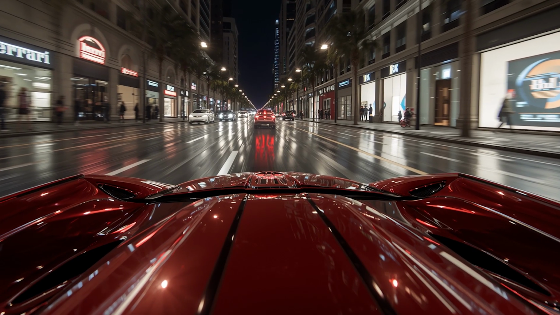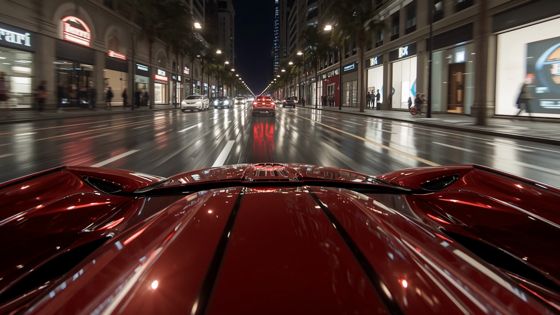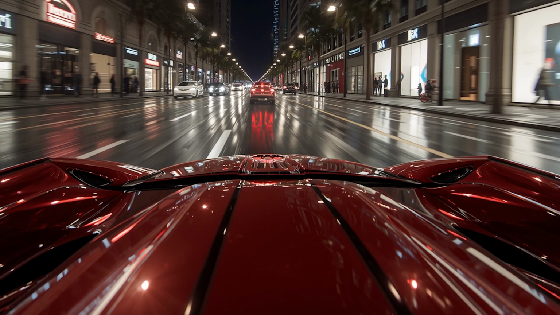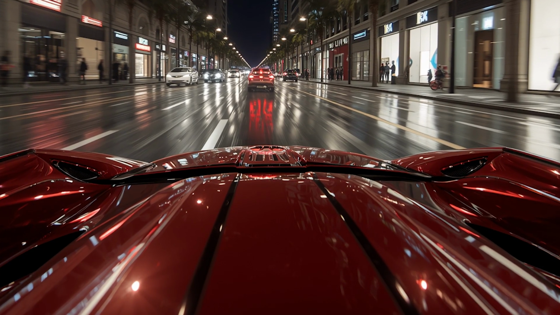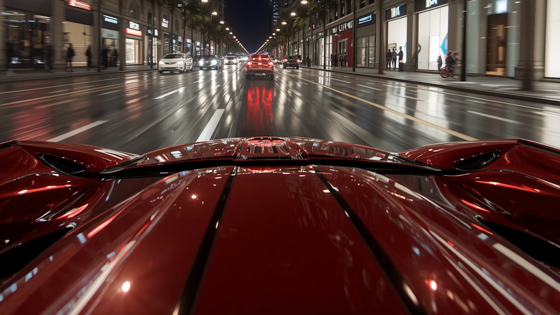You grip the steering wheel tighter, downshift, and press the accelerator. Instantly, the Ferrari responds, agile, precise, like it was built for this very road. The tires grip the asphalt with perfect confidence, every corner conquered with surgical precision. The engine growls louder with each shift, echoing against the cliff walls, bouncing back like applause.